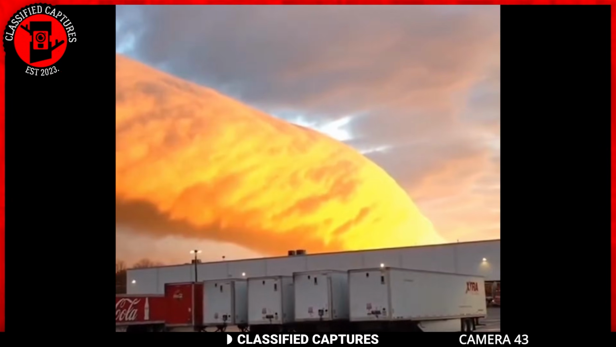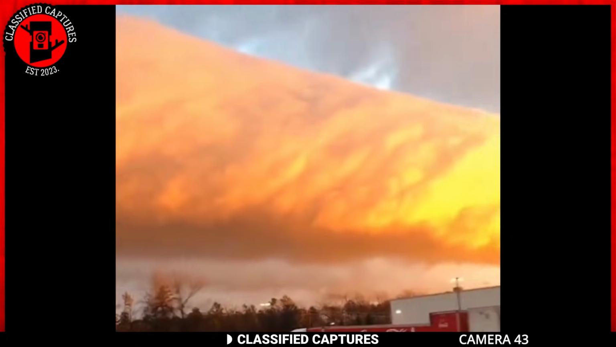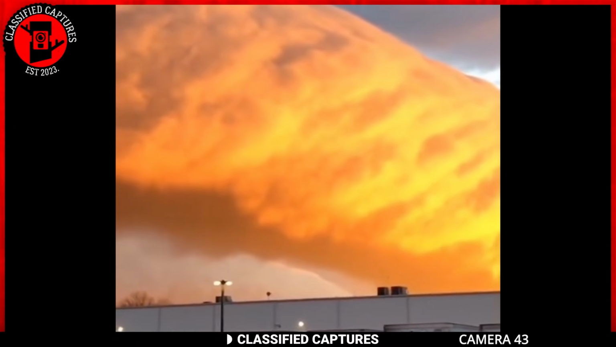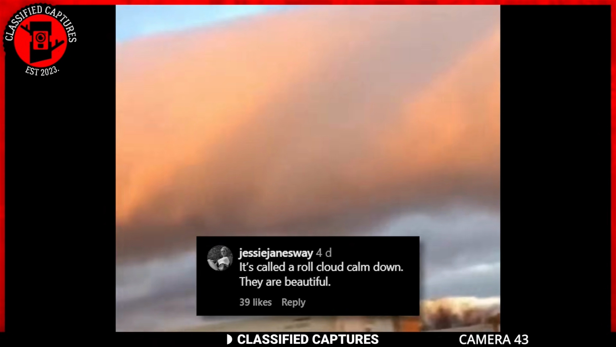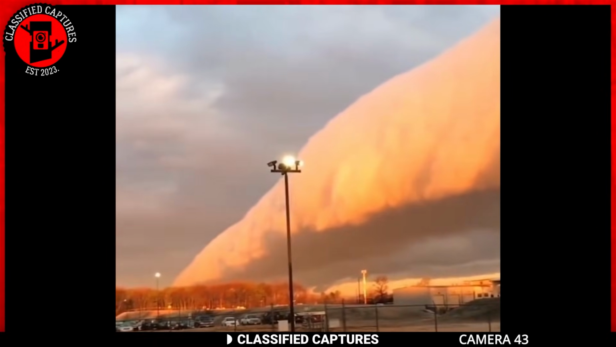Once this hit the internet, many theories came up, with some believing it was the sign of a bad omen. There were some like this user who even thought that it had to be weaponized clouds. I mean, if it were your first time seeing something like this, there's a high probability that you might think the same. There were some also who thought it was a beautiful sight. I can see why these individuals think that.